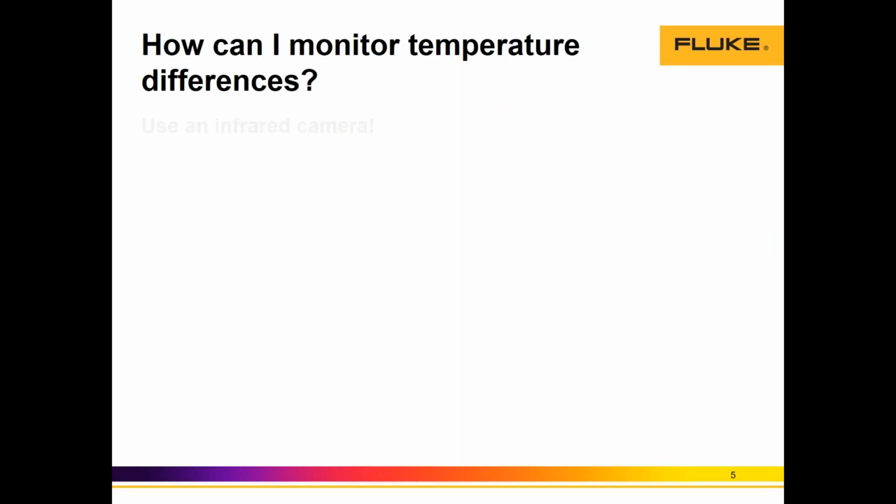So, let's start by saying that temperature data gathered by thermal imagers, combined with analysis capabilities, is making significant contributions these days to preventive maintenance programs. And many of the segments that Fluke offers, not only thermal cameras, but also multimeters, clamp meters, most of these segments have preventive maintenance programs and are adopting thermography in them, right?